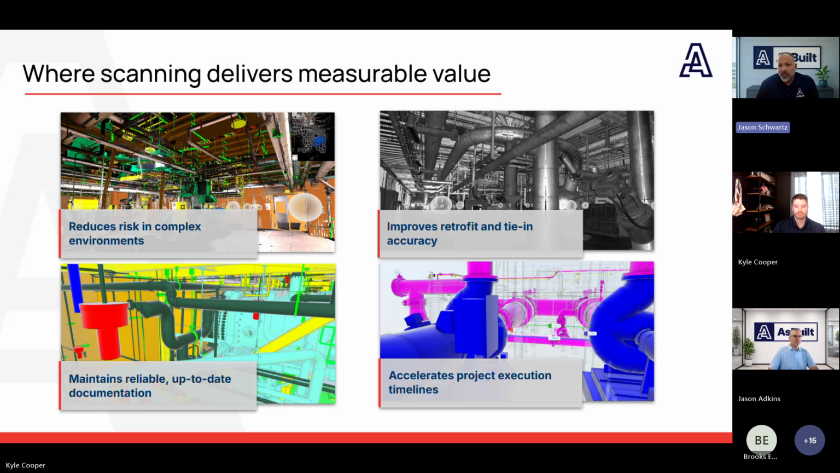Maintaining reliable, up-to-date documentation. Another major benefit is documentation. A lot of facilities are working from drawings that were right at one point, maybe several projects ago. Scanning gives you a current, reliable baseline, and that helps not just on your current project, but on the next one also.